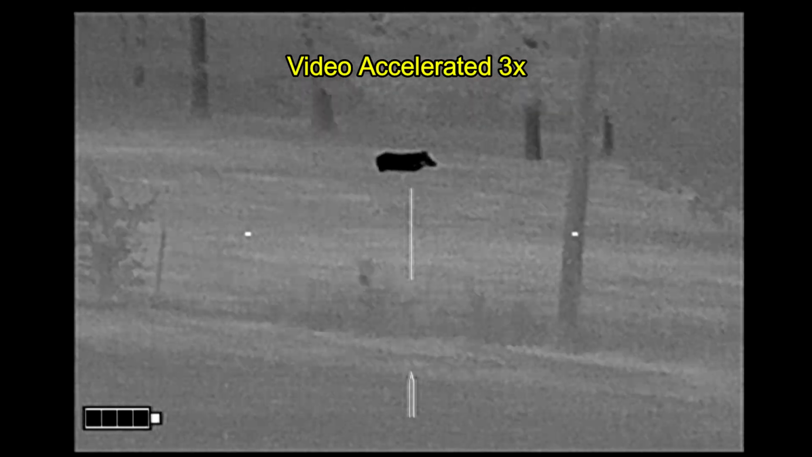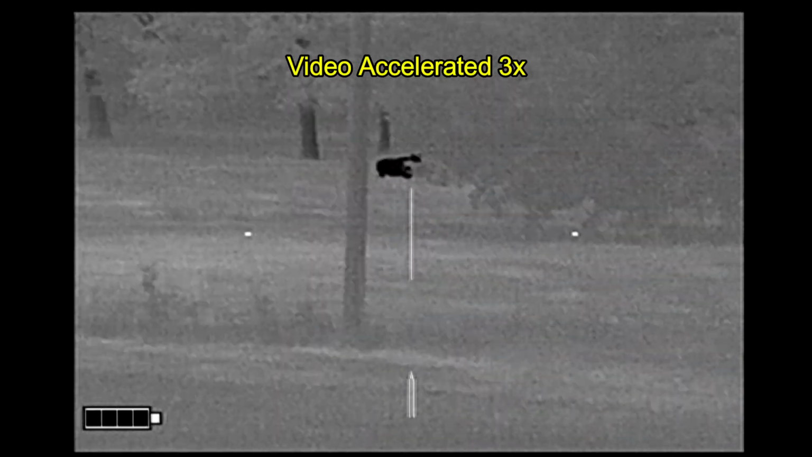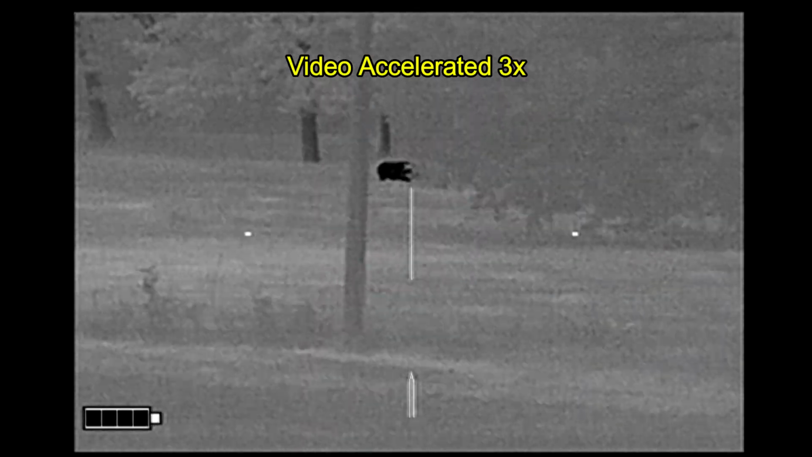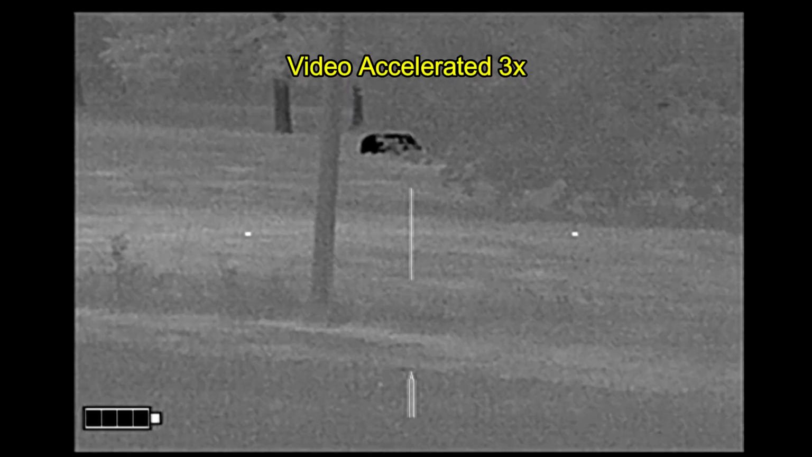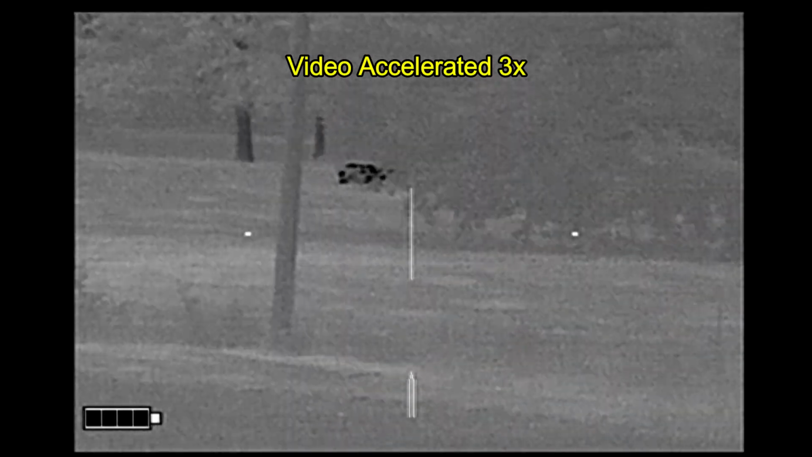And I don't think he's terribly impressed. He sniffs the air, goes walking off into the trees, and eventually disappears behind the trees, and I don't see him again. I hung out for another 20 minutes or so, and the hog never came back.